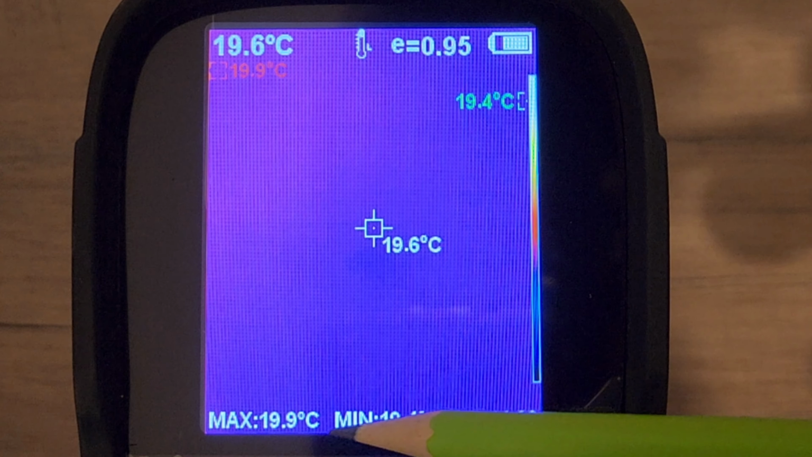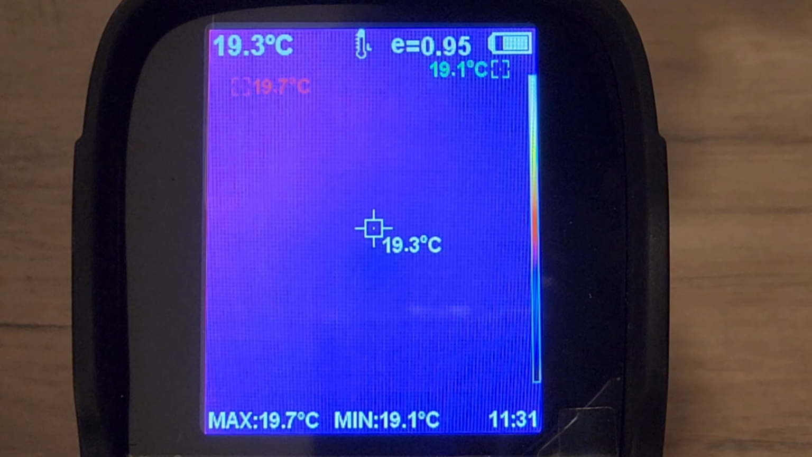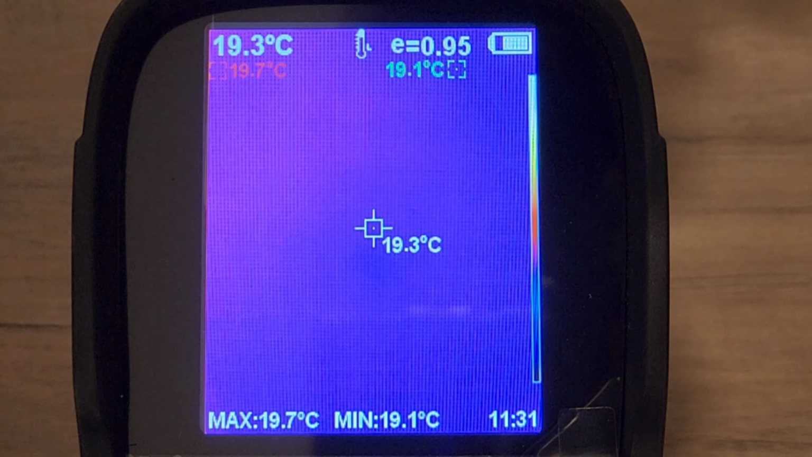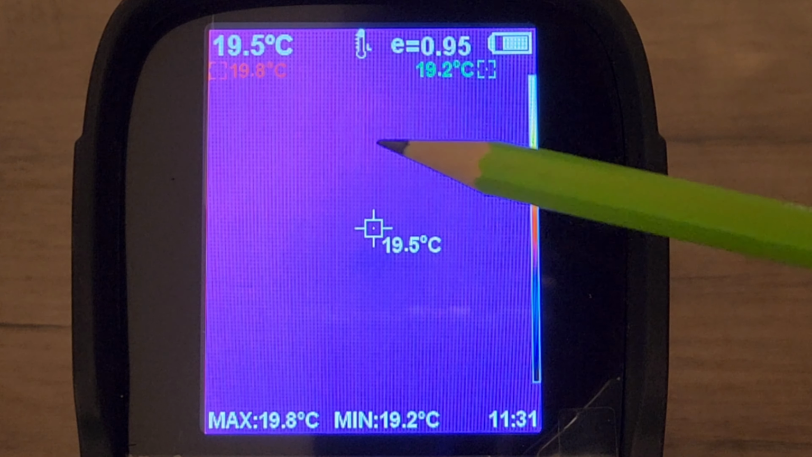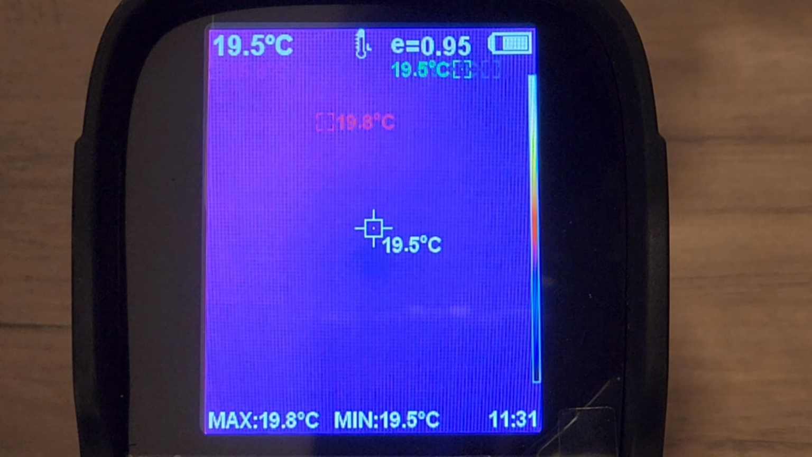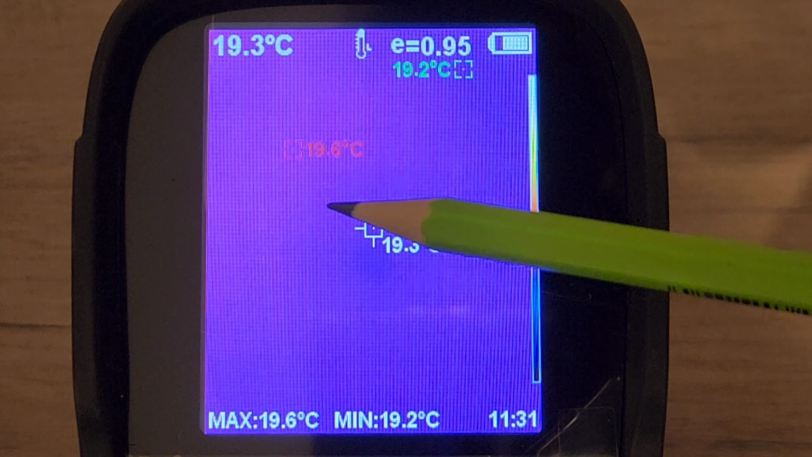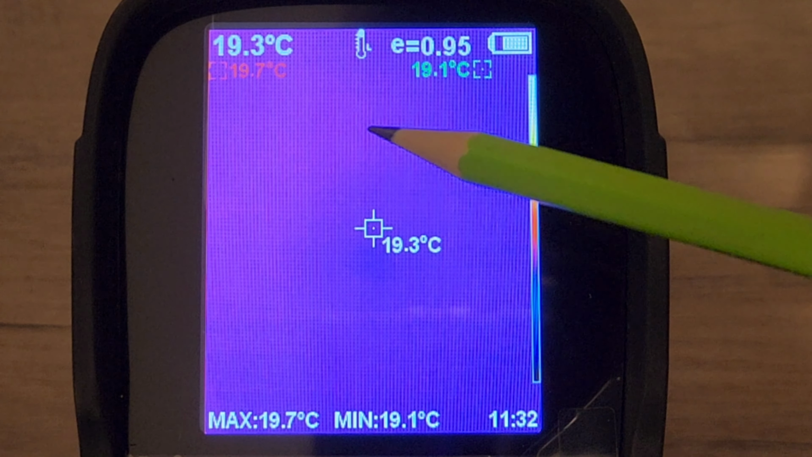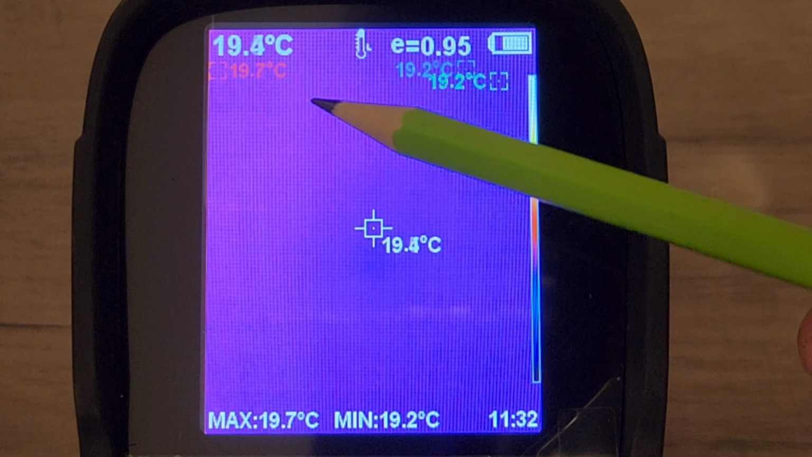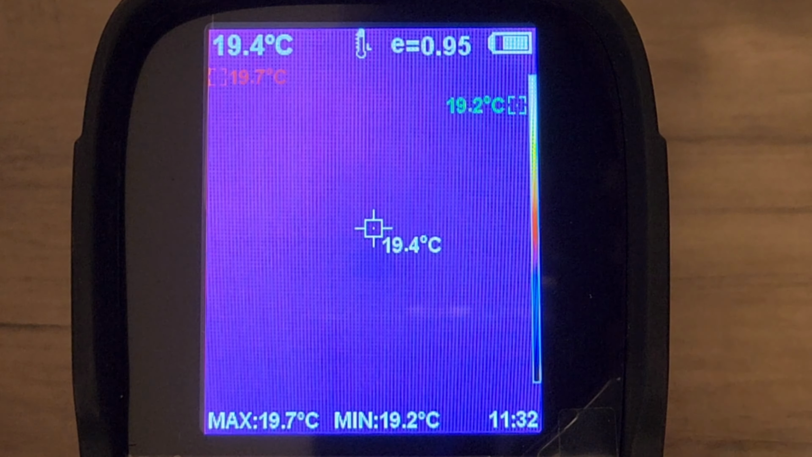Another nice feature below is the max and min temperature ranges always being displayed. The highest temperature cursor over here will always move into the direction of the highest temperature, of course. Over here in red, we have the high temperature cursor. Basically, that is going to move along with the movement of the highest temperature. Cursor will always be displayed as red. Temperature value is displayed here at the bottom left corner of the screen.